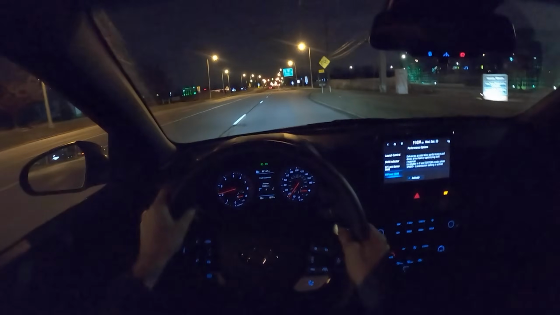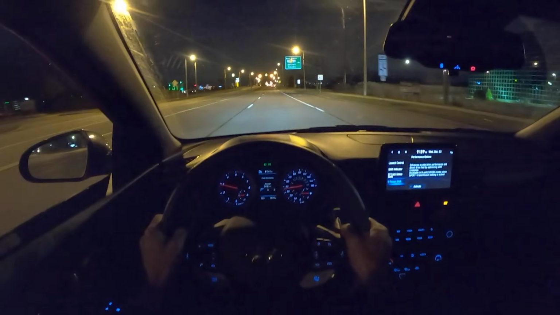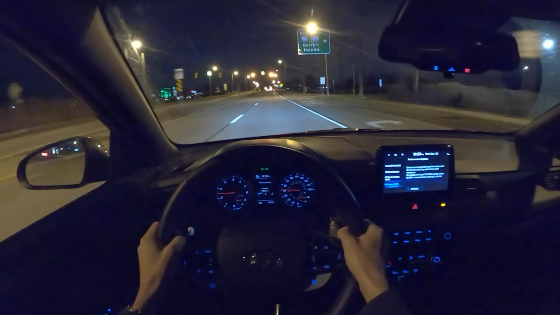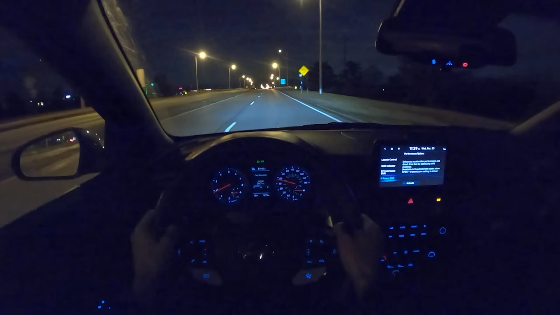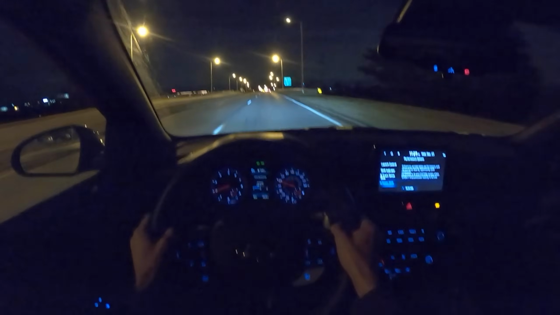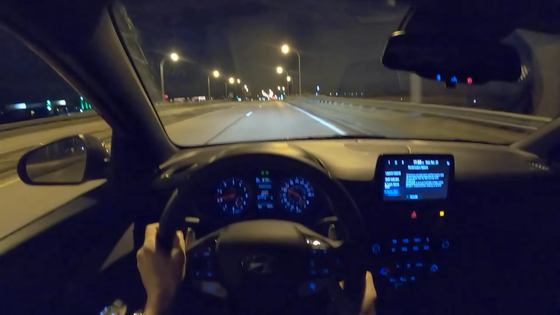I've been driving crossovers and SUVs for the last few weeks, so I got behind the wheel of this and I was like, whoa, this is stiff, but really, it's not an issue. Let's do one more entrance ramp just for fun here.